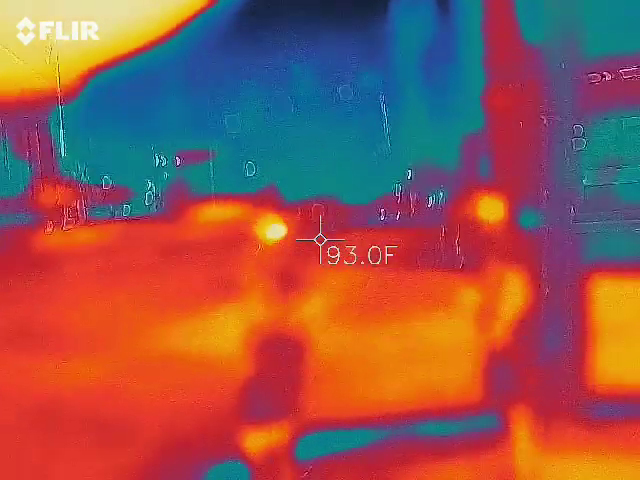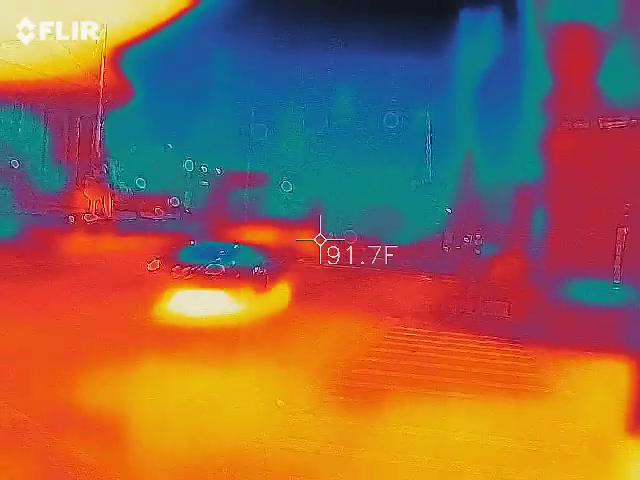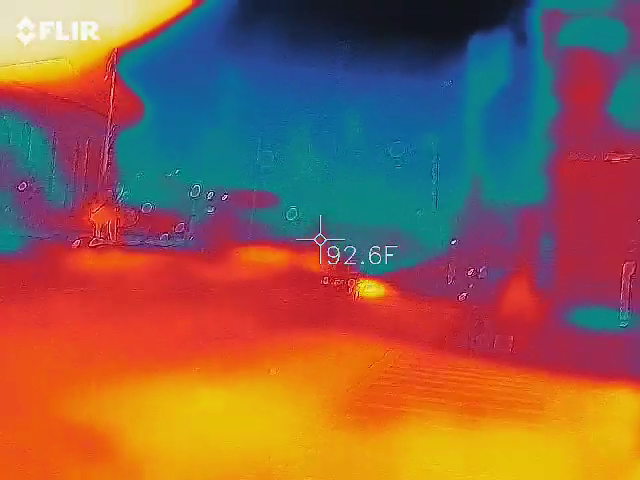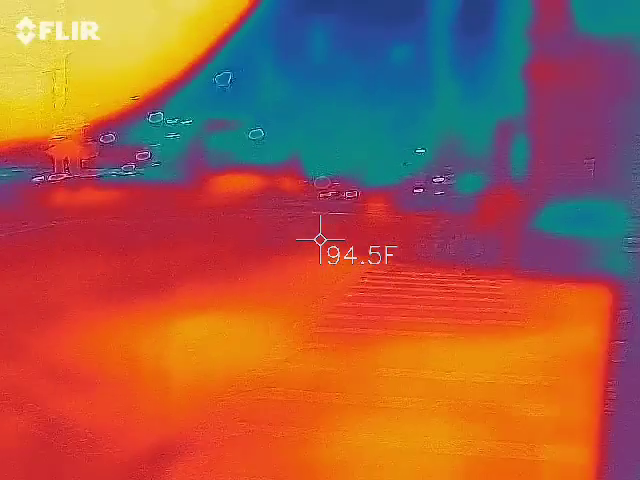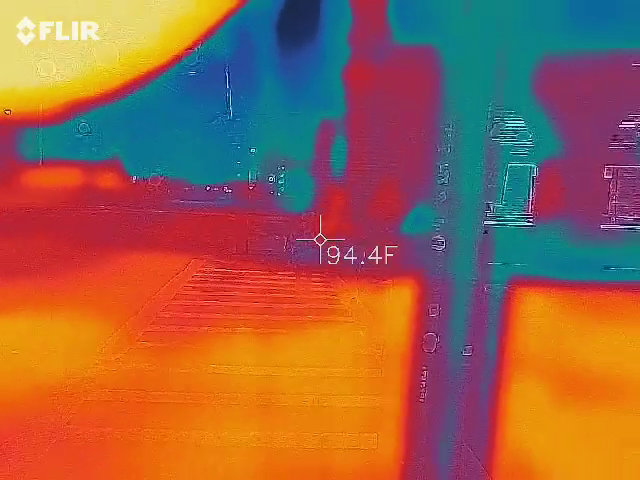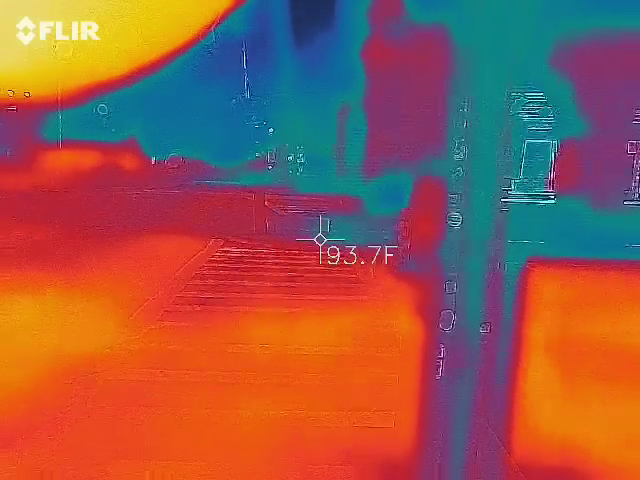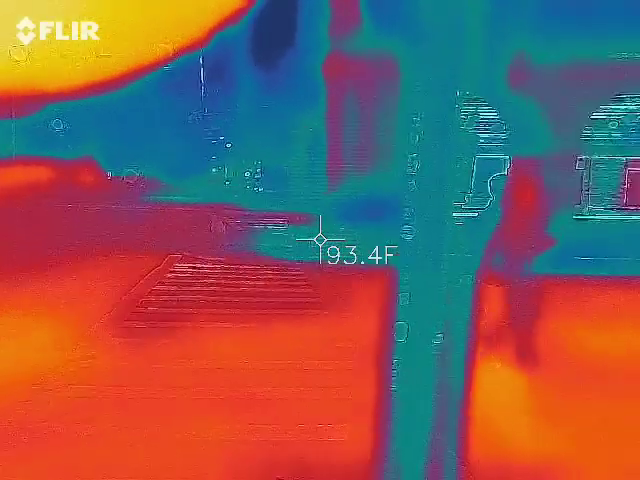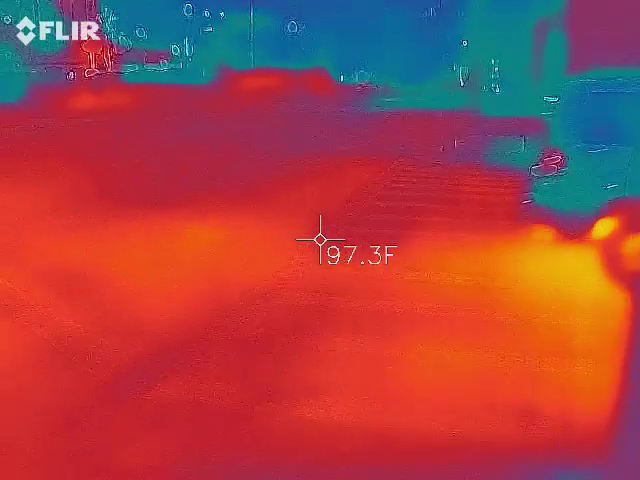Huh? Yeah, he said the blue spots. Focus on the blue spots to watch them moving. I mean, the sky is going to be cold if you shine up there. But blue spots like this, just watch the shapes of them and see if they're moving or if they're just sitting there. If it looks a little weird, put crosshairs on it. Watch for it to get to like 70, 75.